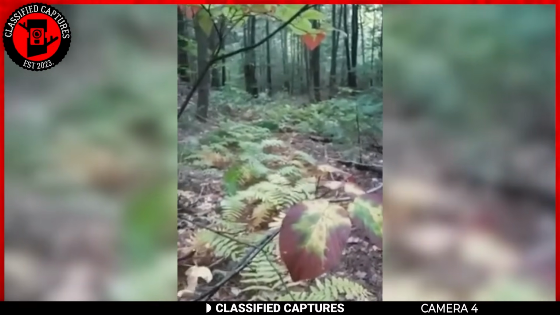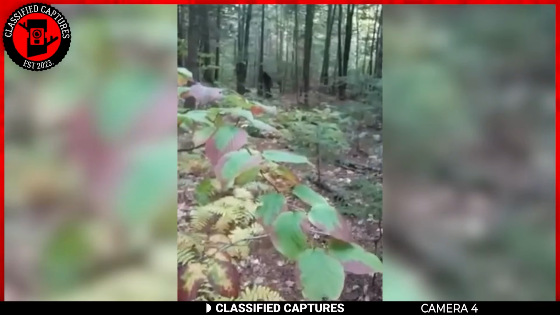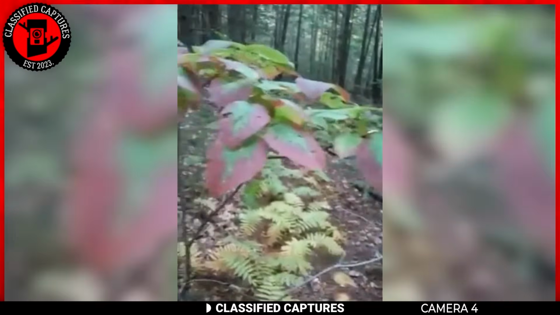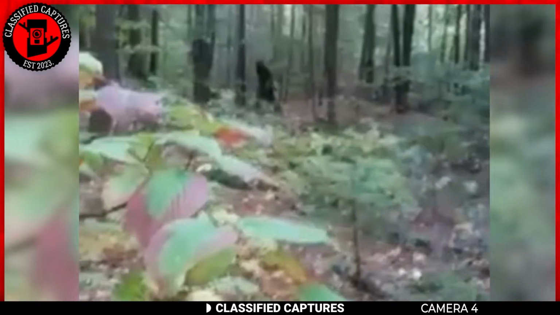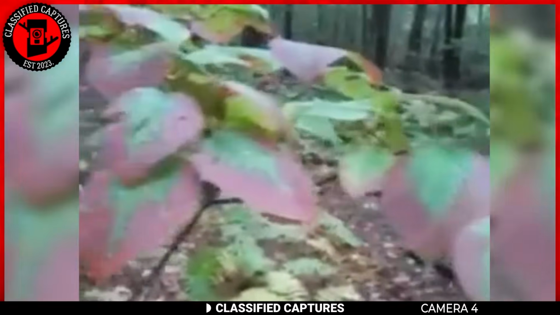Yes, that, my friend, is a Bigfoot. At least, we think it is. Looking at what's on your screen, does any other creature come to mind? None, right? Before you jump in and say we are dealing with an ape, know that New Hampshire has no apes. That leaves us with only one plausible explanation. We are dealing with a Bigfoot.